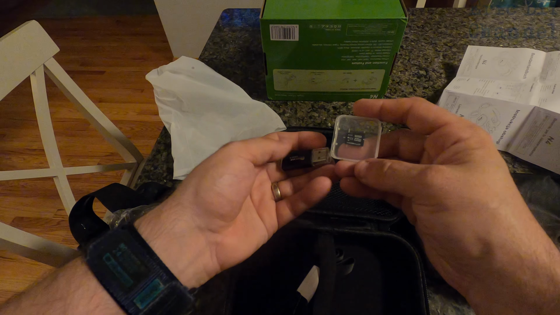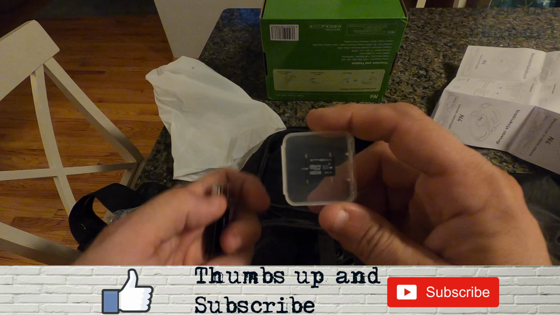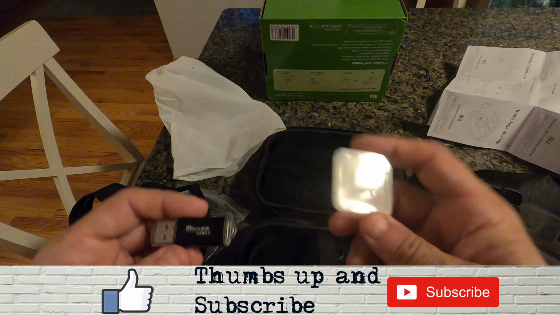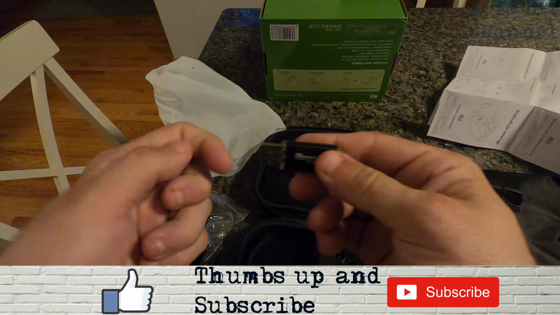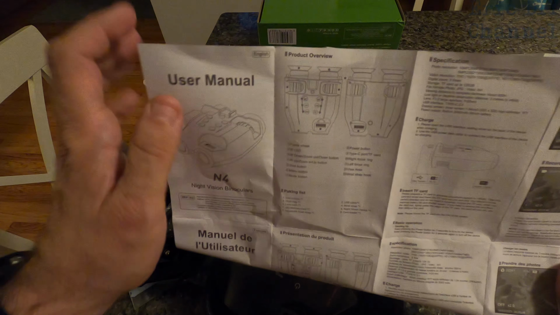This is a digital video slash photo taking binocular. Comes with a 32 gigabyte micro SD card, as well as a micro USB 2.0 reader. The user manual tells you all the features.